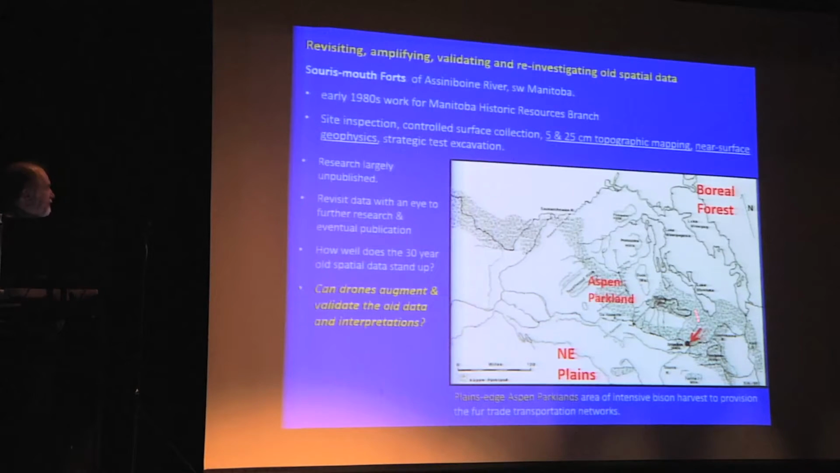Souris Mouth forts are a series of trade posts that were playing a very strategic role in that fur trade operation.